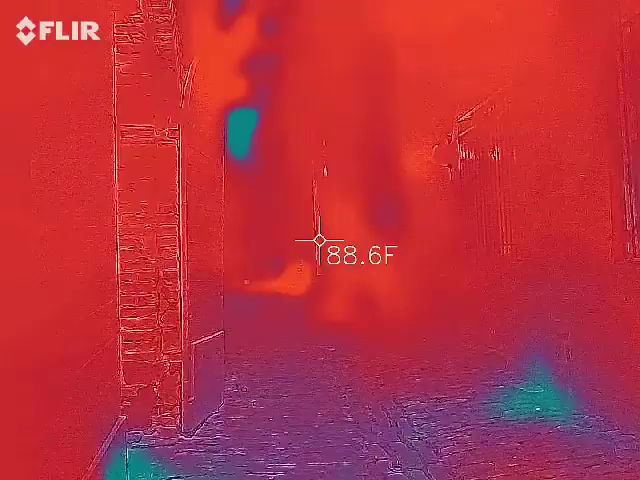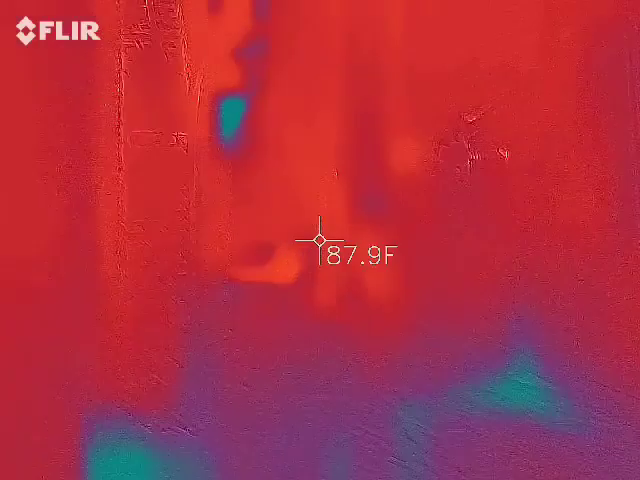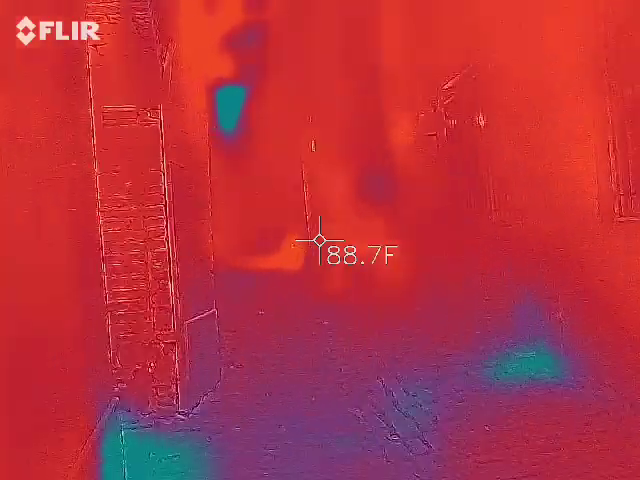There is some mud on that brick, so don't be fooled. Mud is going to be much cooler than brick. So don't look at it and say, Nick, there's something there. It's mud. I can almost guarantee it. We're looking for something moving, not something solid.